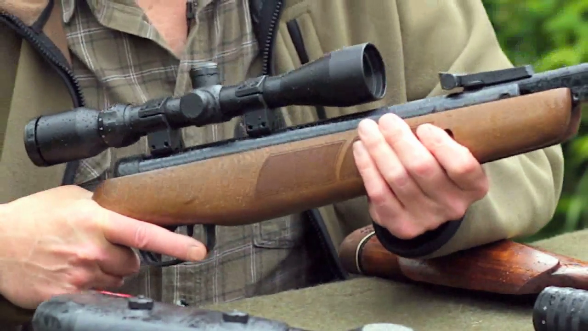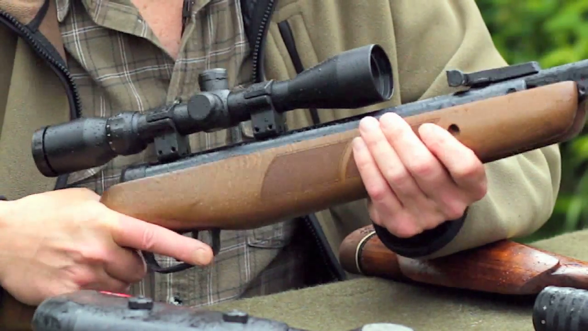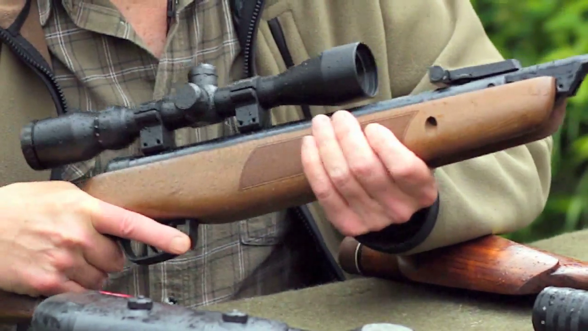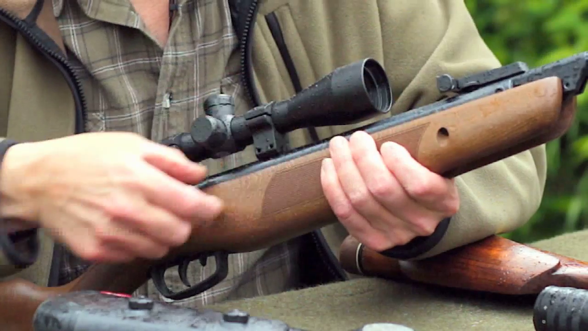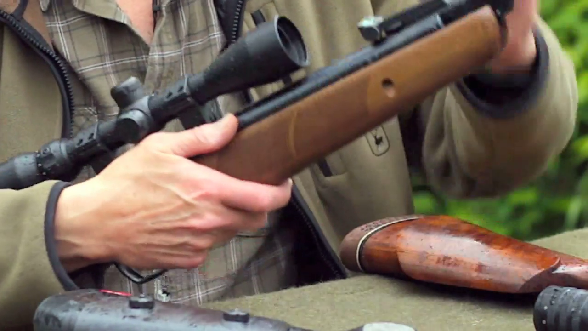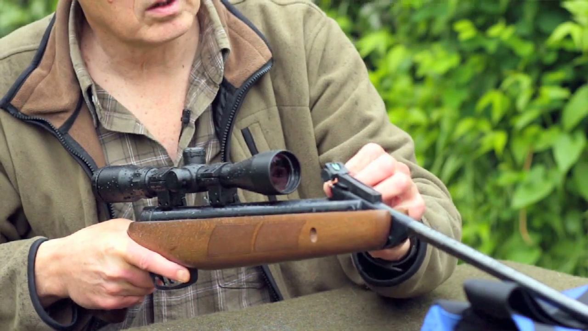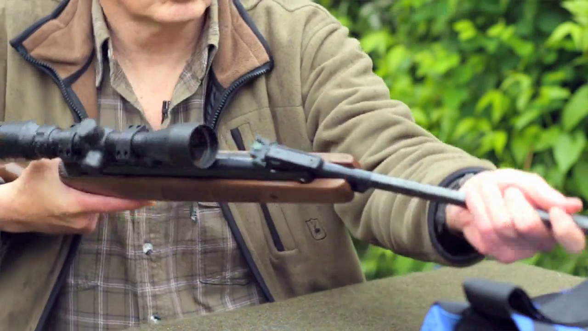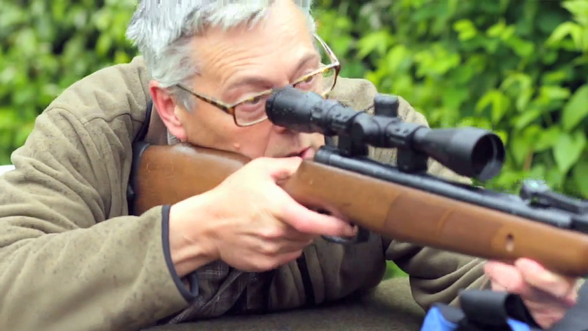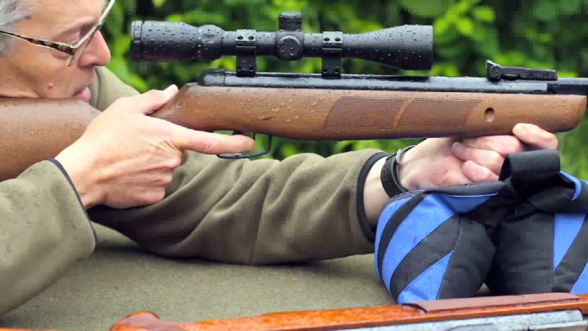First off, we have this one. It's a BSA Meteor, which is the identical model to the one I started off with years and years ago. Very simple design. Basically, we have the tube here. Inside is a spring and a piston. When you cock the gun, that pushes the piston back against the spring, pull the trigger, that releases the piston, which flies forward, pushing the air through the barrel and pushing the pellet out.